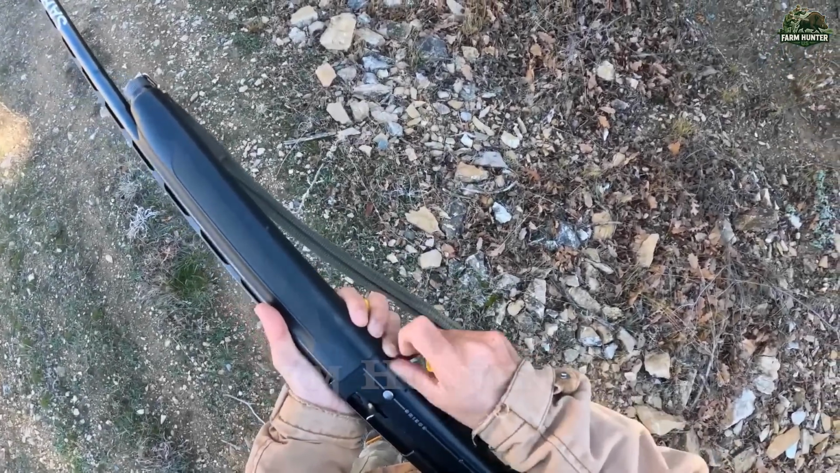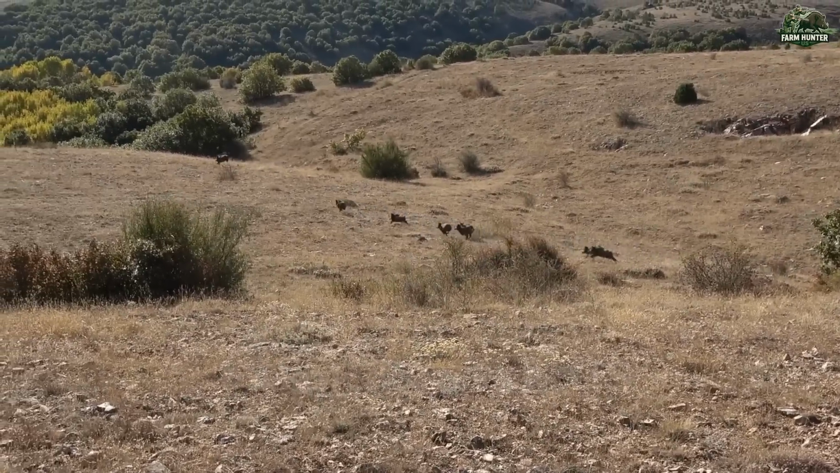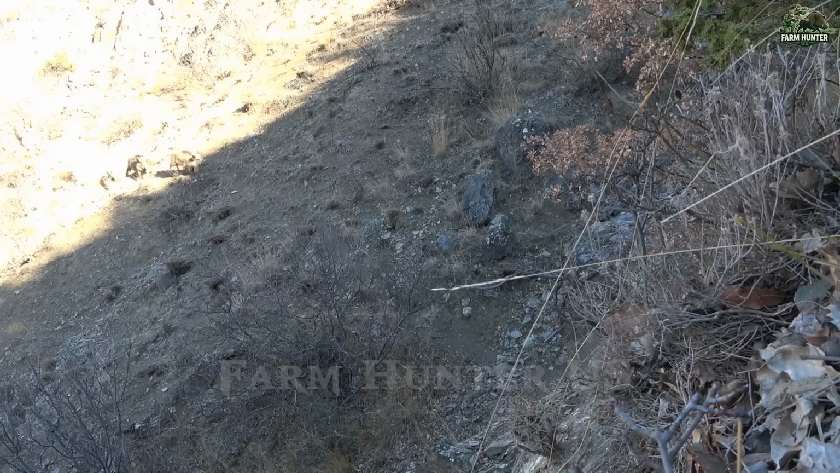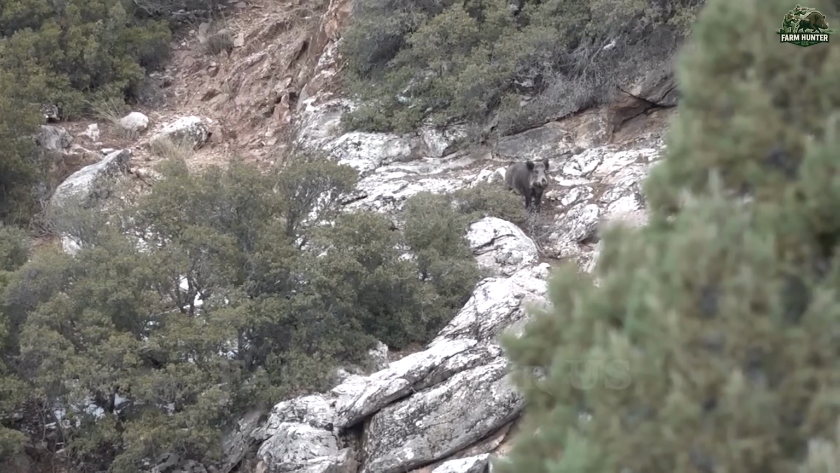The deeper we moved into the forest, the more intense the chase became. Cresting another ridge, we came face to face with a massive herd, a rare and adrenaline-pumping sight. The sheer size and number of boars was a clear reminder of how deeply embedded they are in this landscape.